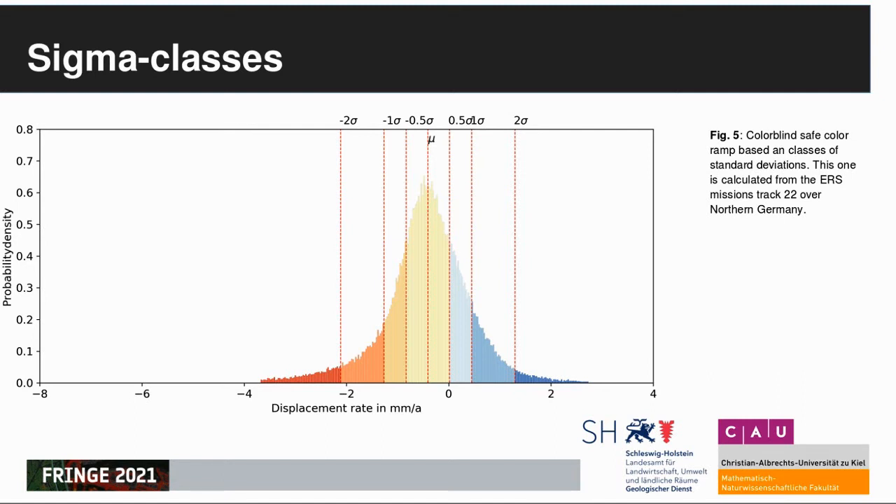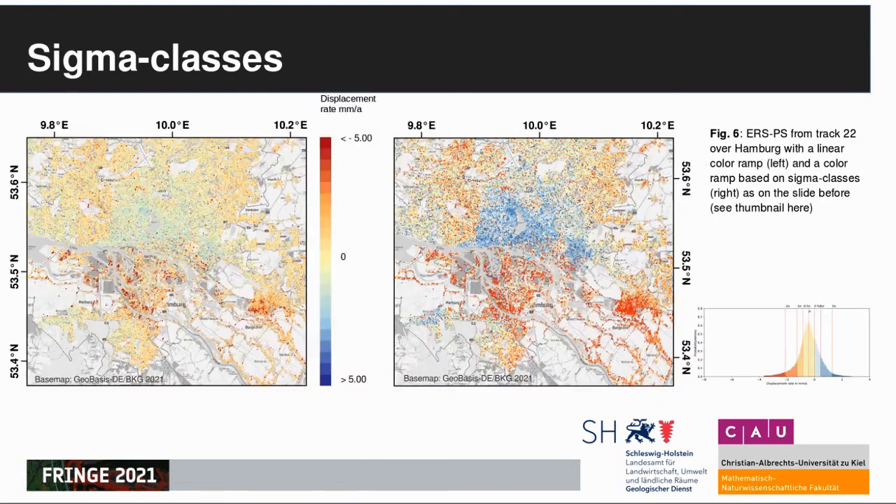In other words, we don't look for a reference point. We accept the distribution's mean value as a zero mark inherent to the data. This does not alter the data at all, but for us it was some kind of a game changer. Coloring displacement rates around sigma classes allows to clearly identify widespread movements as well as smaller structures.